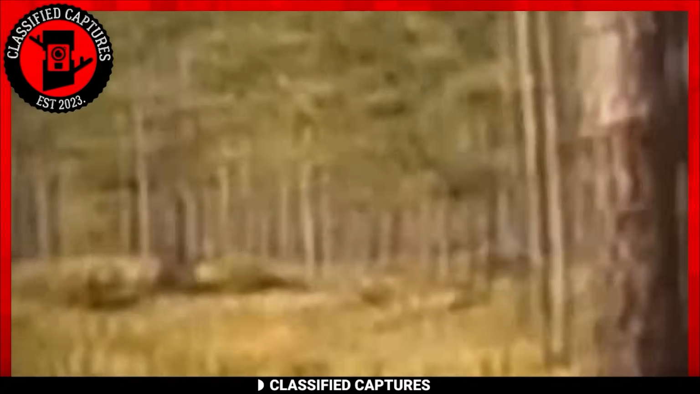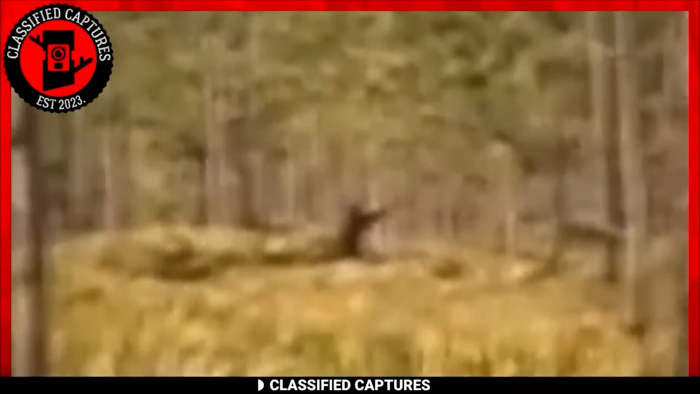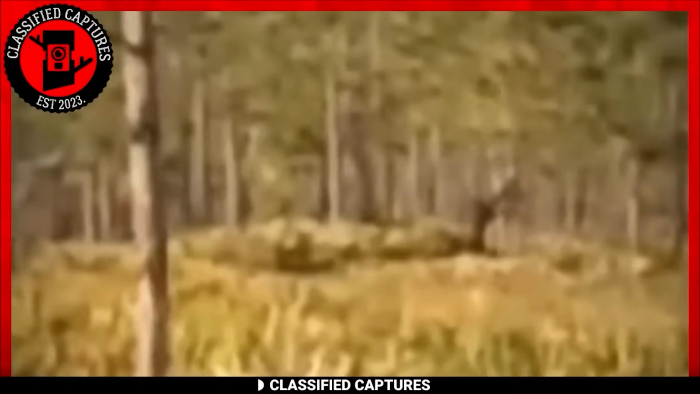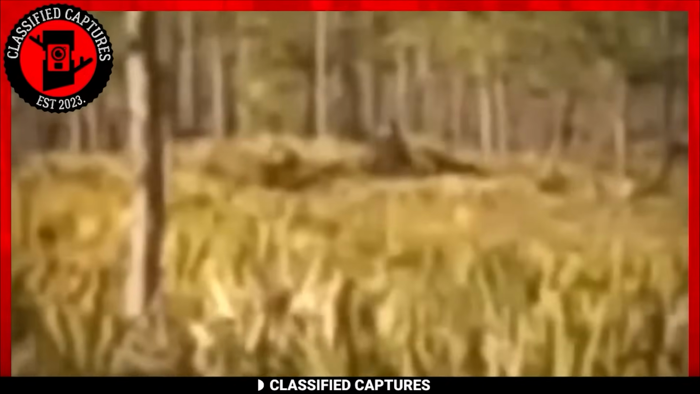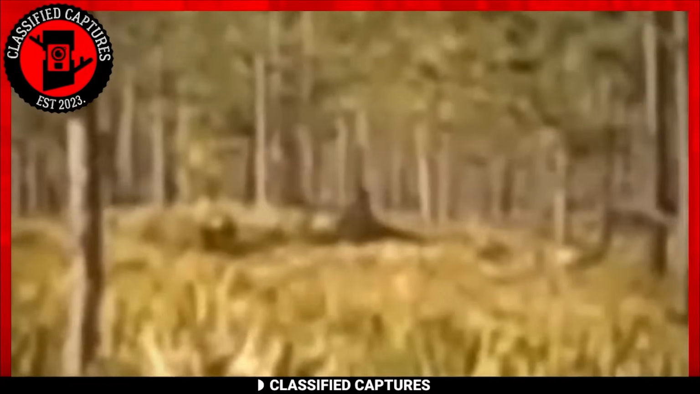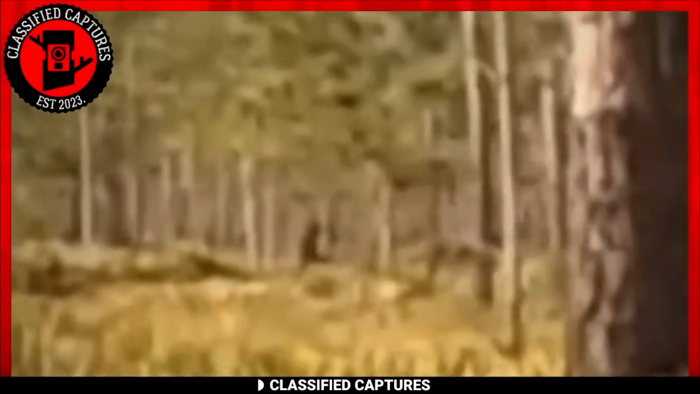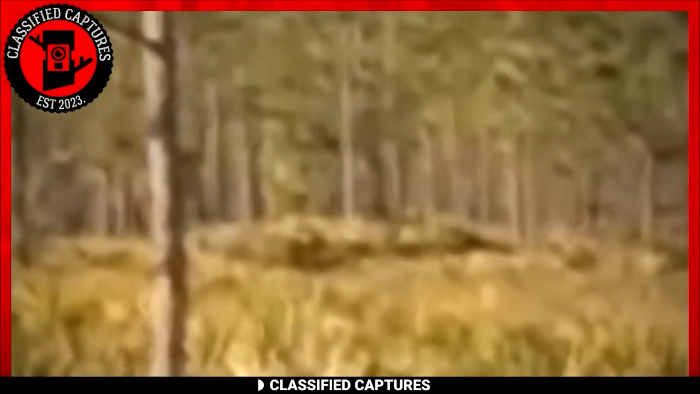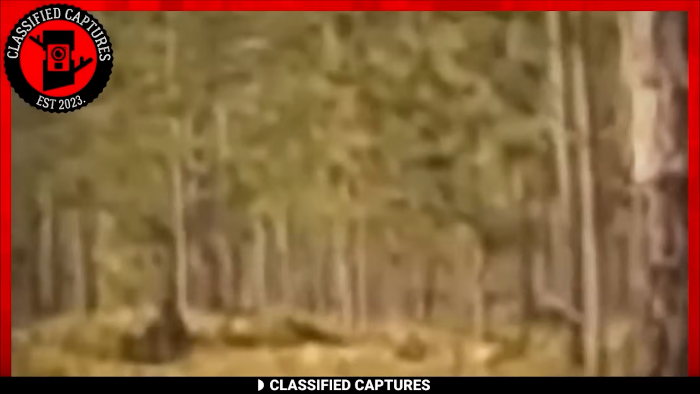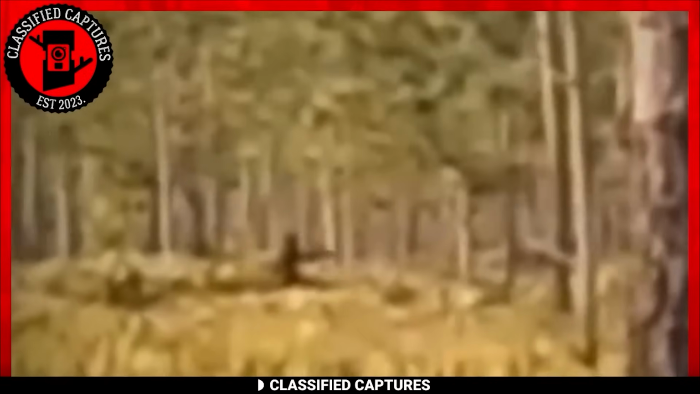Ah, the elusive Bigfoot, a creature that has captivated the imaginations of many for generations. Now, feast your eyes on this intriguing footage captured deep within the woods. In this compelling clip, a figure that bears a striking resemblance to the legendary Bigfoot is seen effortlessly manipulating a massive tree, bending it with apparent ease. The creature displays all the hallmarks of a Bigfoot: bipedal, covered in fur, and having an unmistakably ape-like appearance. What sets this apart from your run-of-the-mill hoax is the creature's superhuman strength.